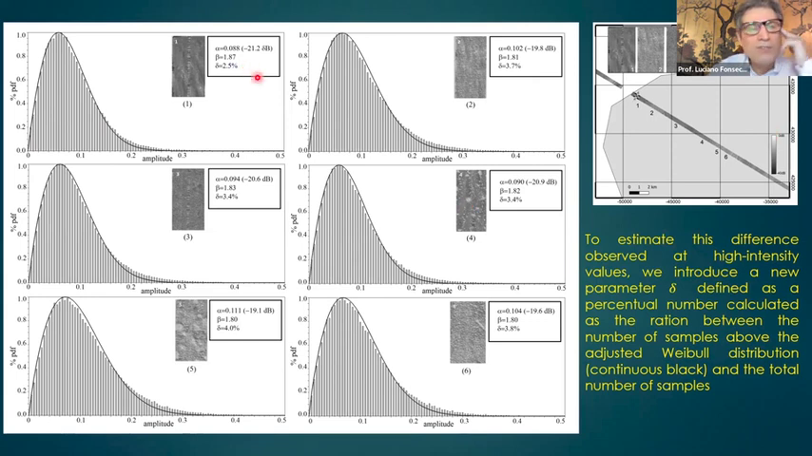Here in this table, they all have a pretty similar alpha parameter. The central value is pretty much the same: -20, -20, -20, -20, -19, -19.6. So the alpha parameter is basically the same for the 6 areas.